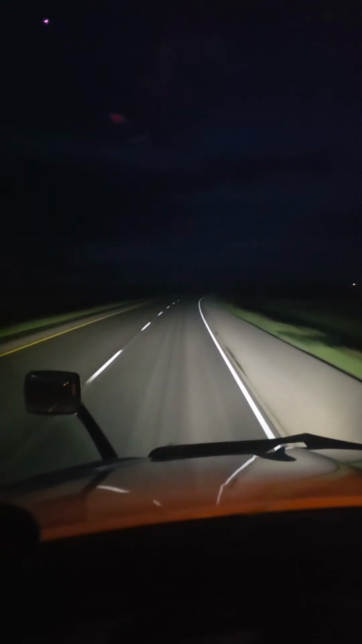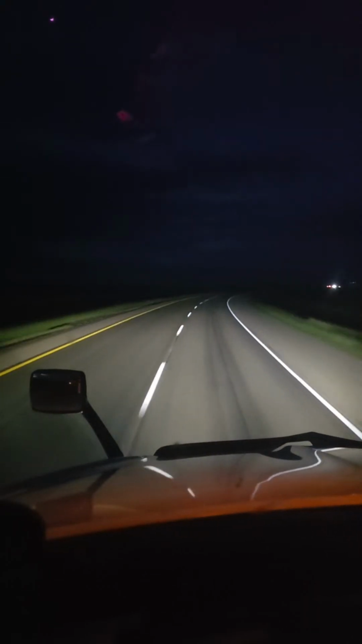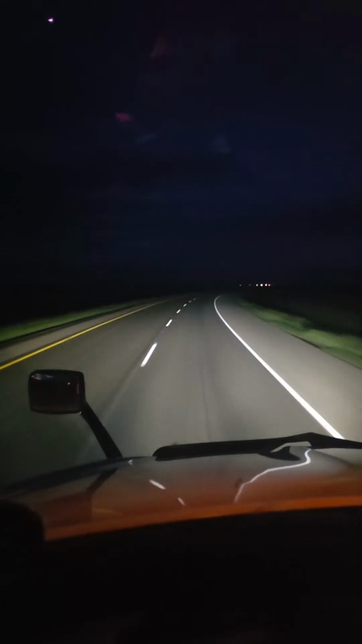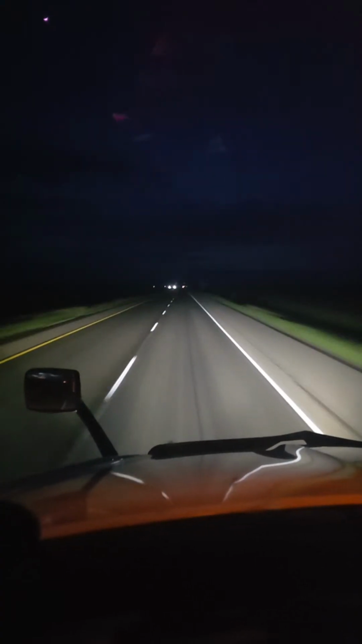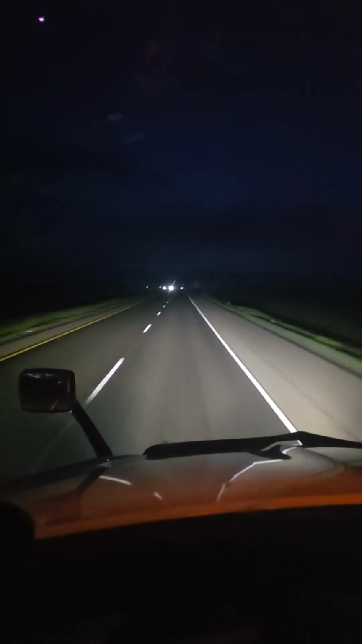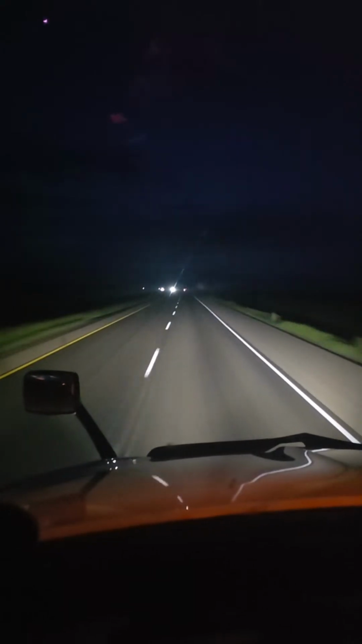In my head, I was thinking I have to make it to Medicine Hat after I pick up my loads. I was thinking to drive all the way over here to Swift Current. I should do that actually. Now I'm thinking maybe I should do that.